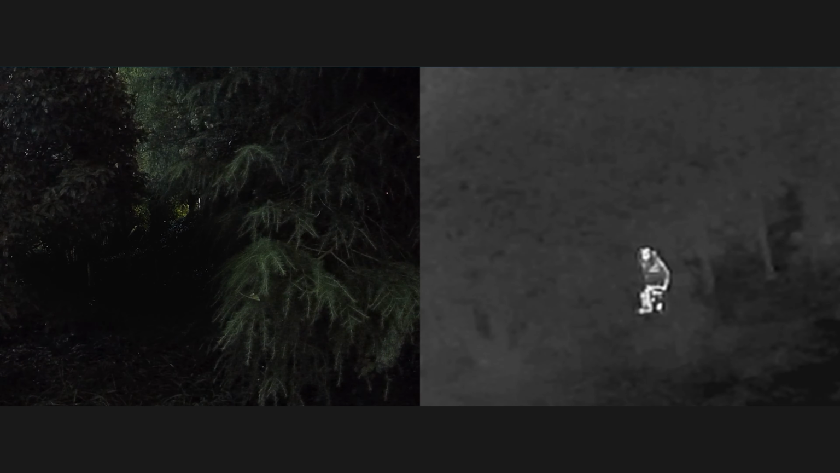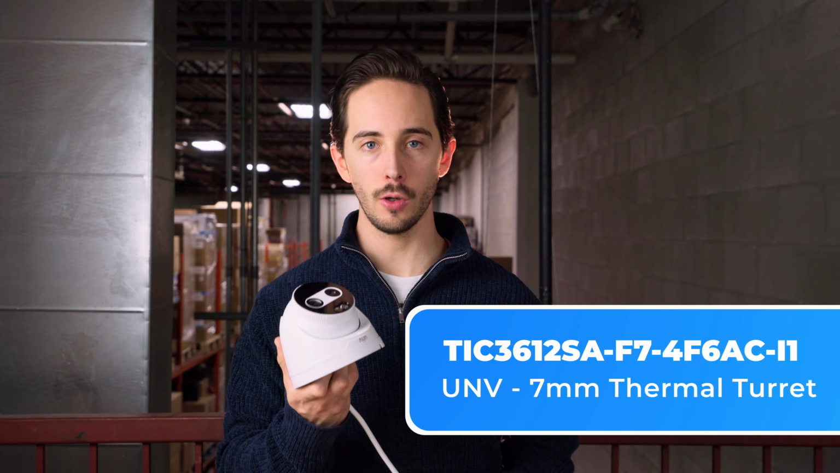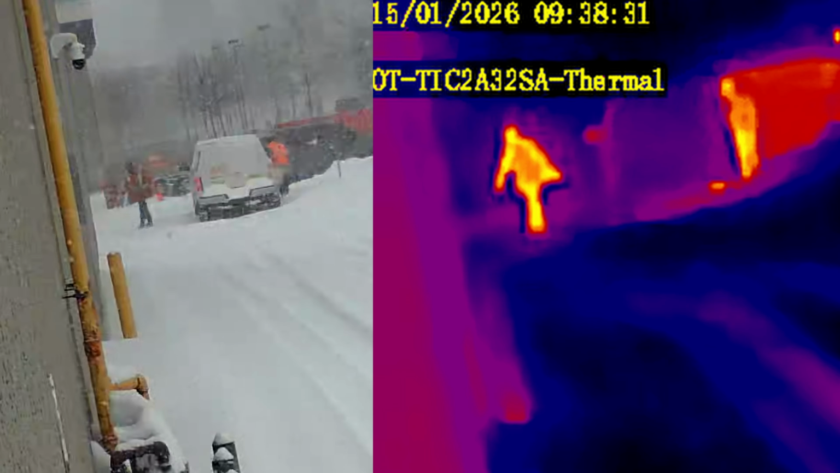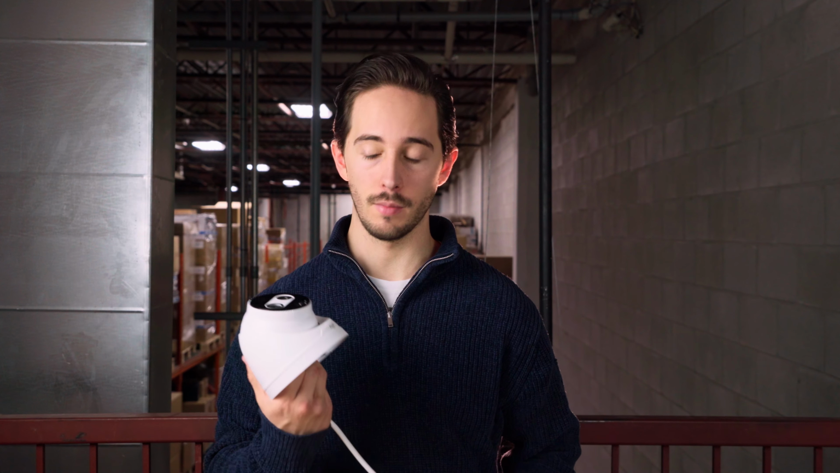And here I have one of UniView's thermal turrets. It's a powerful yet low-profile means of detecting people in concealed perimeters. In this video, we're going to show you just how much more a thermal can see compared to standard IP cameras in real-world scenarios like dense foliage and blinding light. First, let's have a look at some of the camera's main features.